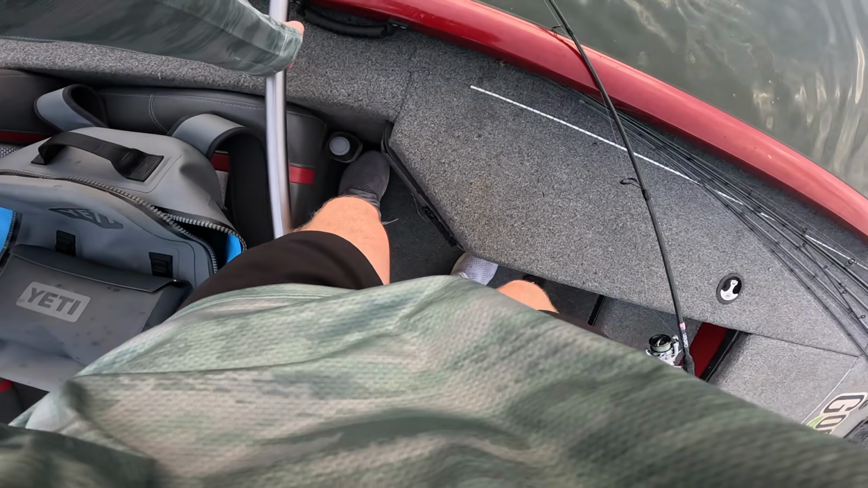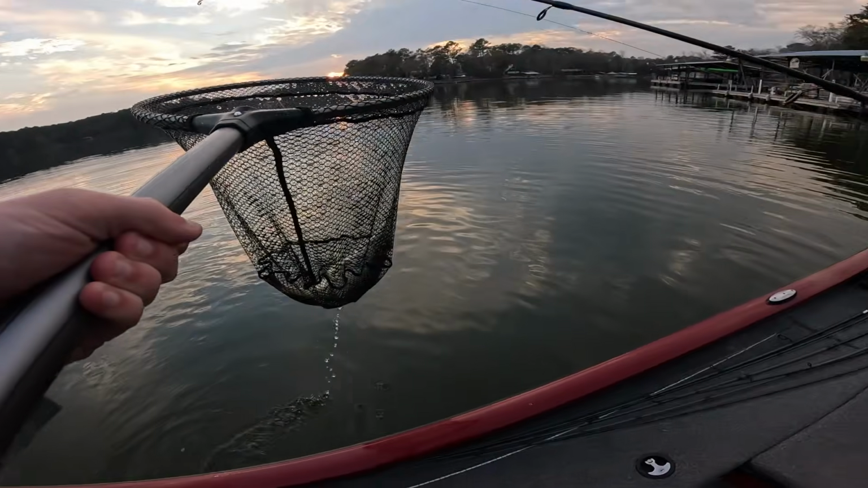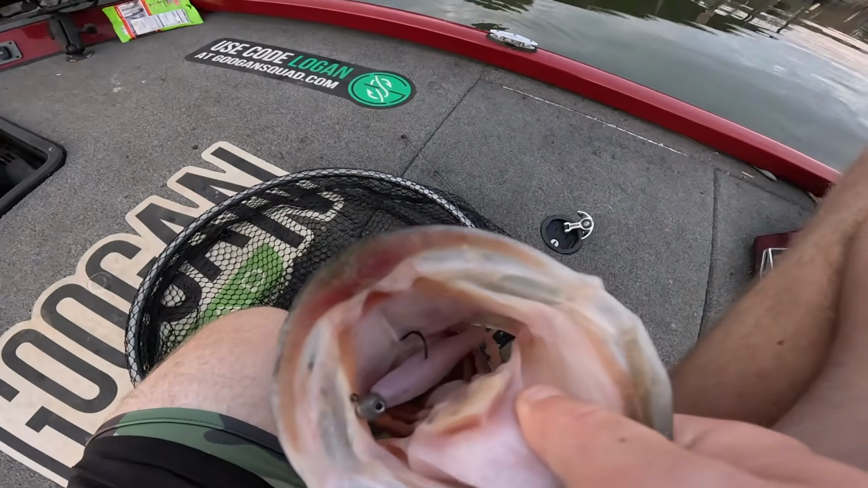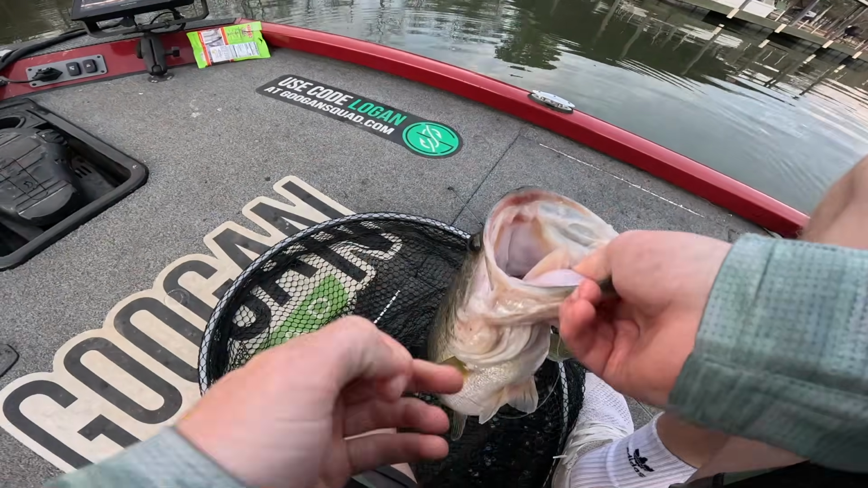Okay. Not as big as the one I lost, but that's a good fish. Little bit of redemption. Look how he ate that thing, barely hooked too. I mean, he's literally about, yep, he just popped off. Wow, one more shake and he was gone.